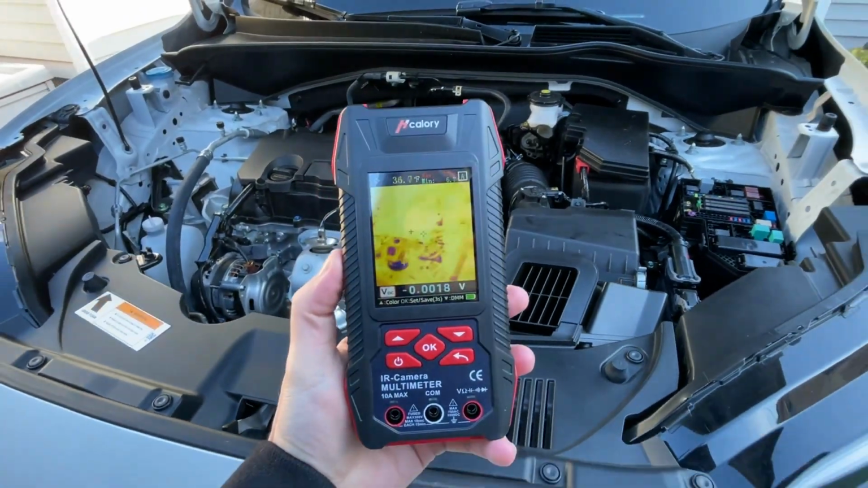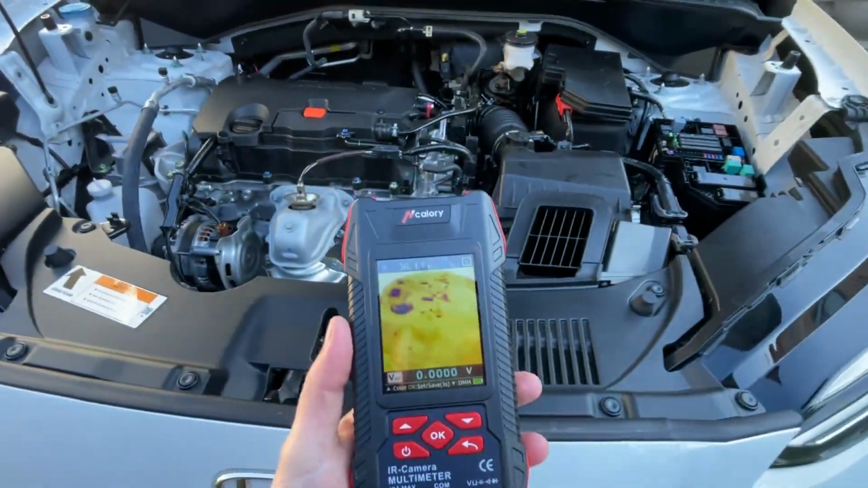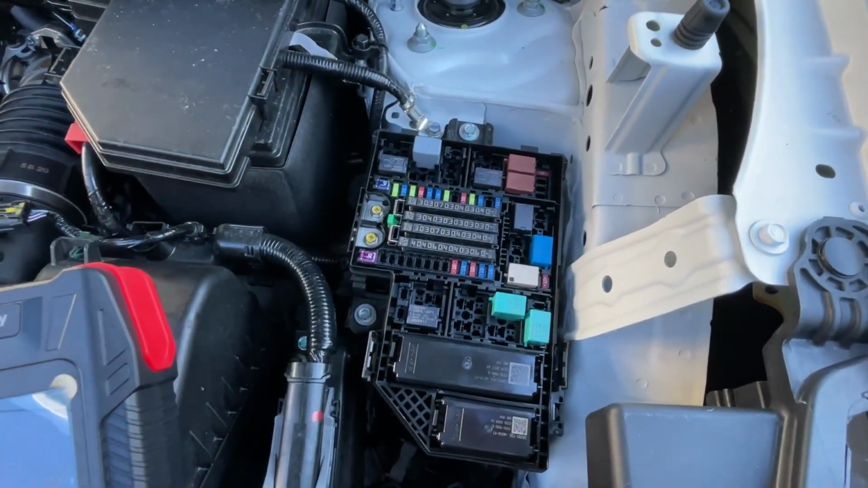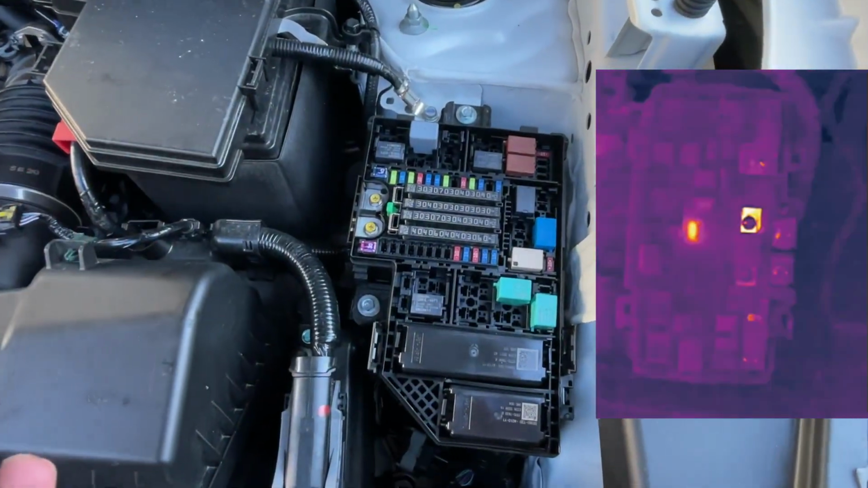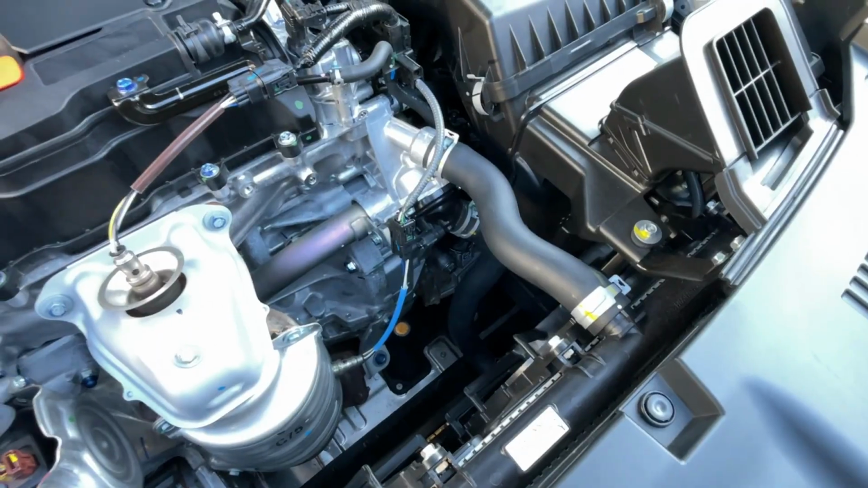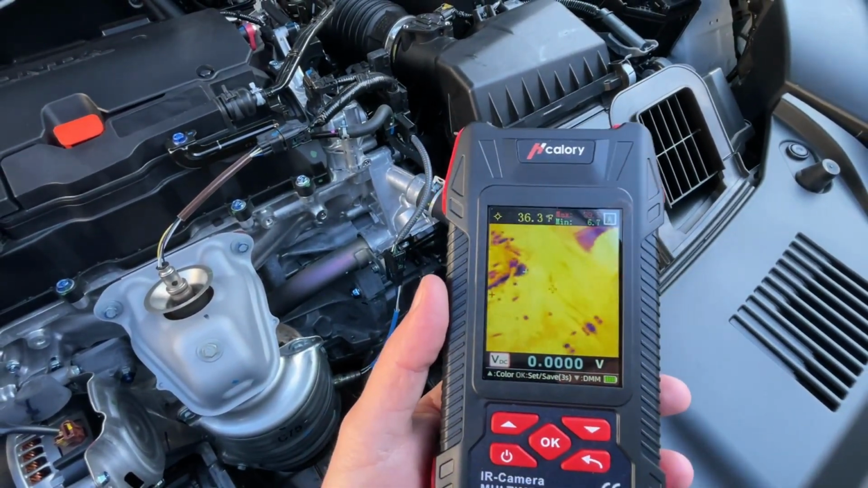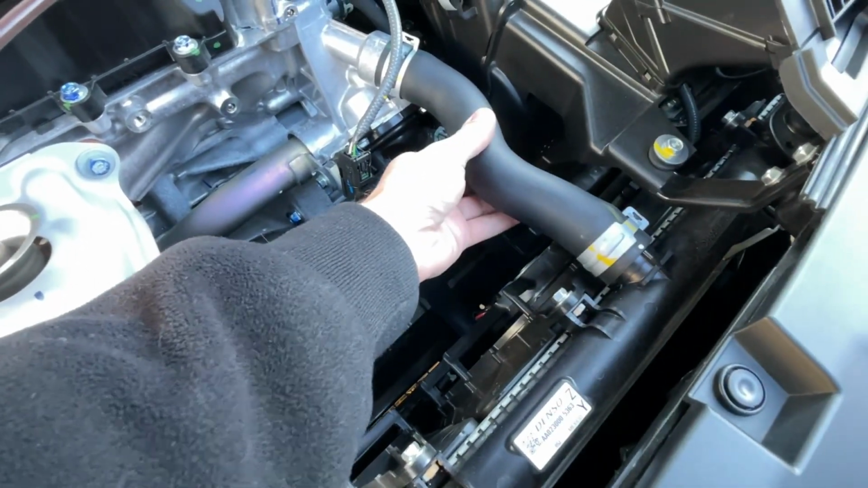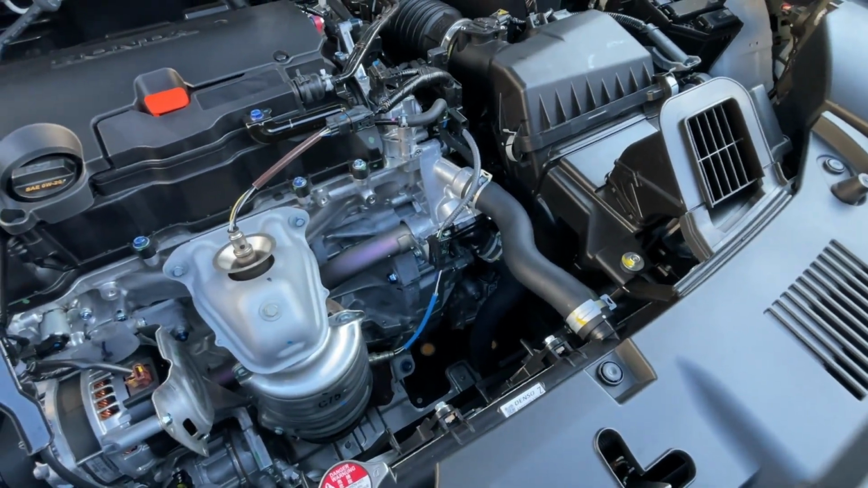All right, what uses can you use this in your motor vehicle applications? Well, first things first, you can check your fuse box for any parasitic draw. If there's a fuse that's currently running and drawing power, you can go over the fuse box and you will be able to see which fuse is heated up. That fuse is typically the reason for your power loss and battery drainage. Another thing you can do is check your thermostat. You can go over this thermostat hose with the temperature gauge and the infrared detector, and you'll be able to see if the top radiator hose or the bottom is flowing hot coolant. And that way you know your thermostat is opening or closing and flowing efficiently.